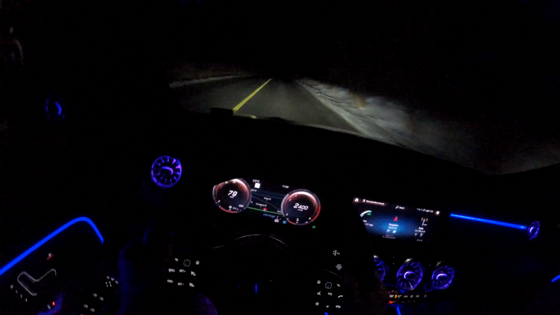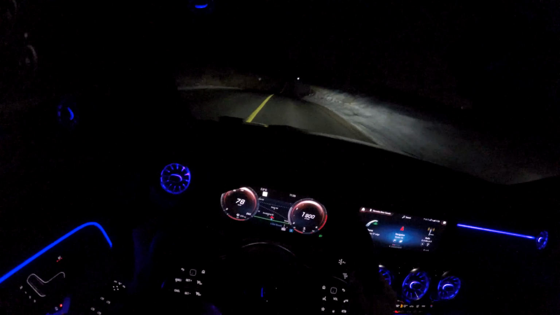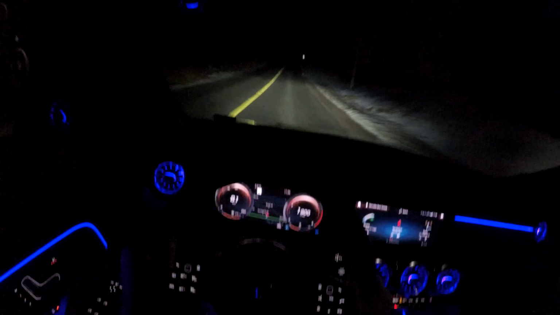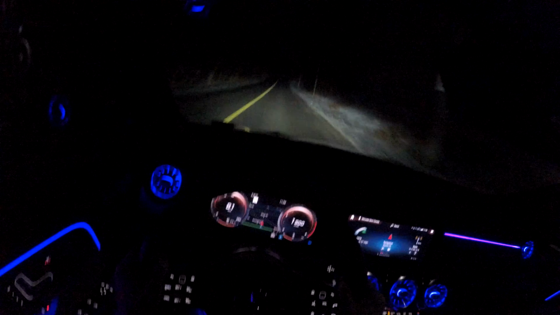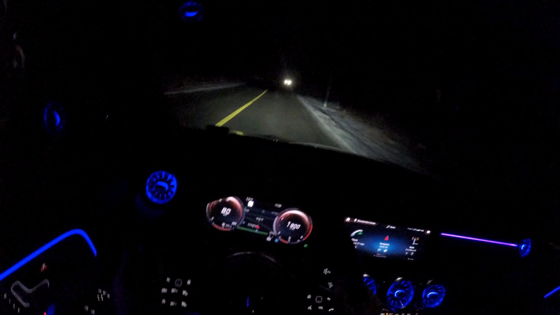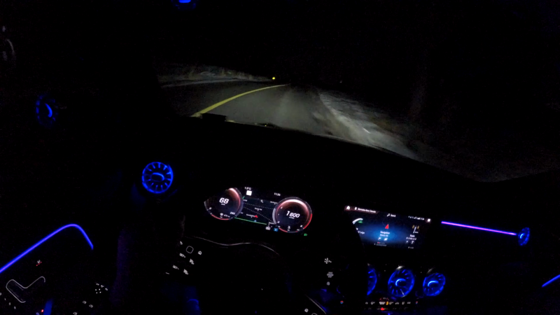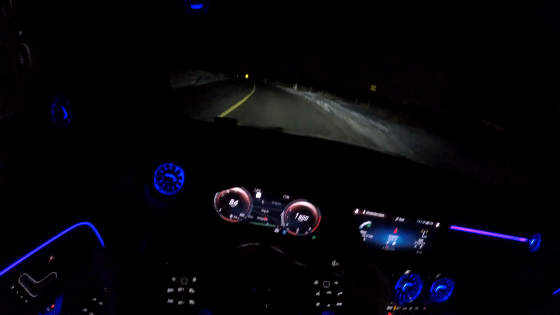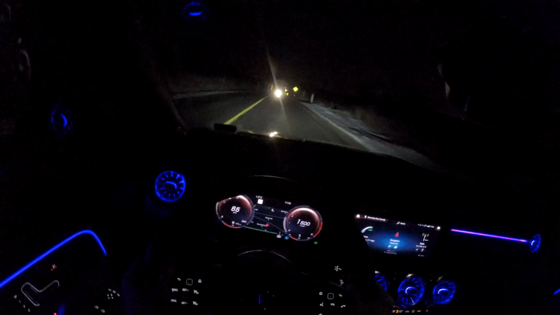Okay, let's turn on the high beams. Just flick the left stalk outwards, and there you go. This GLA is not equipped with the automatic high beam assist because it's part of, I think, the $1,600 or $1,700 Canadian technology package. So this specific GLA does not come with automatic high beams, but we can just do it manually.